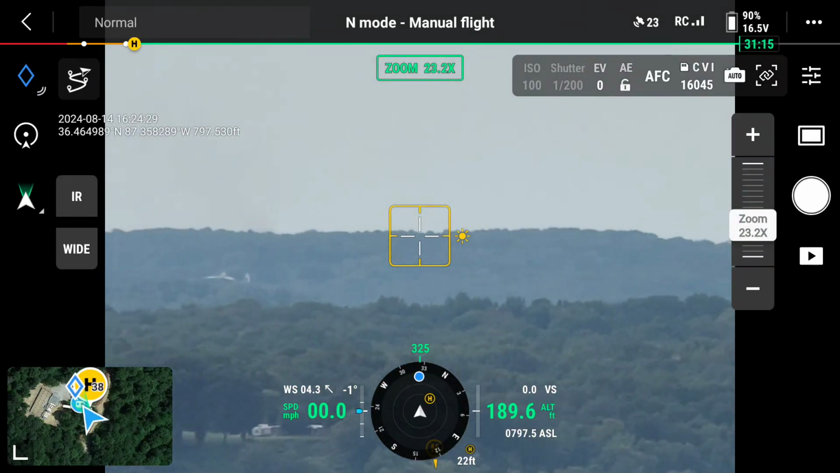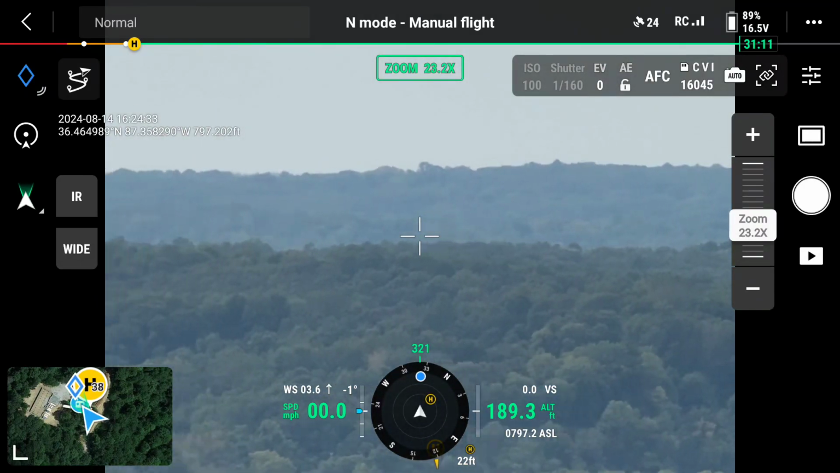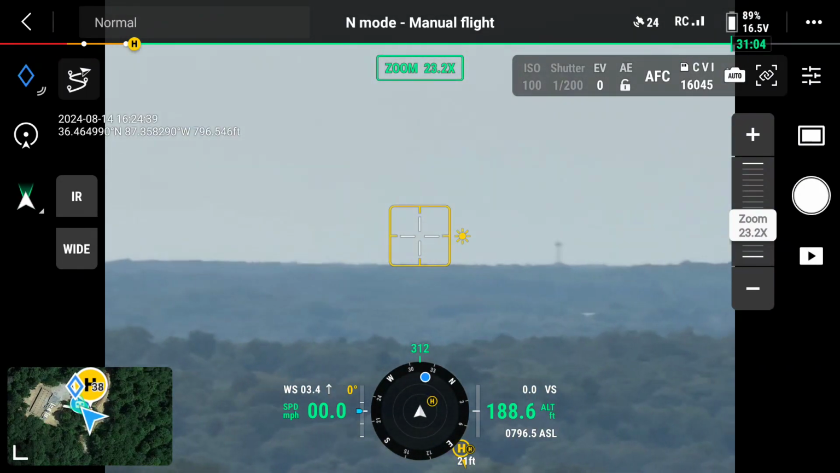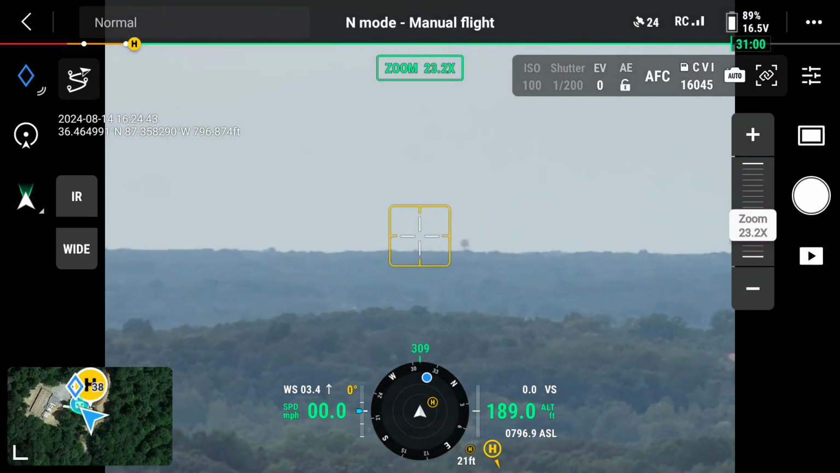We have a reported visibility of 10 miles. So I don't know if we'll be able to see the Cumberland City steam plant today. That's about 17 miles away. I'd be surprised if we can.